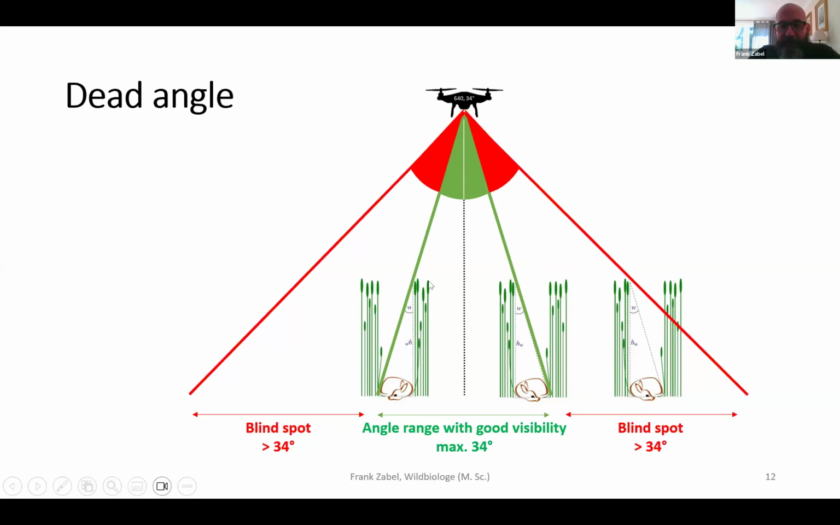You have high vegetation, you have the fawns and the calves which hide motionless on the ground, and if you look too wide, when you simply look at grass, you can't trust the heat image. So you can only use a certain angle of your camera. That's important to bear in mind. Otherwise, you will have losses and not understand why it happened.